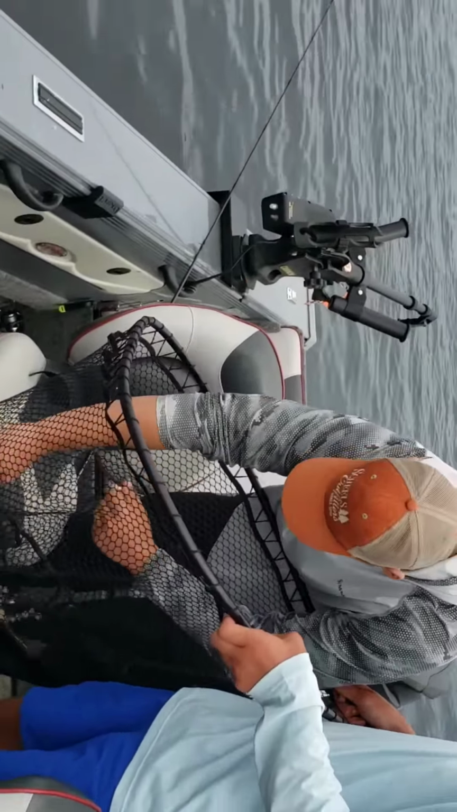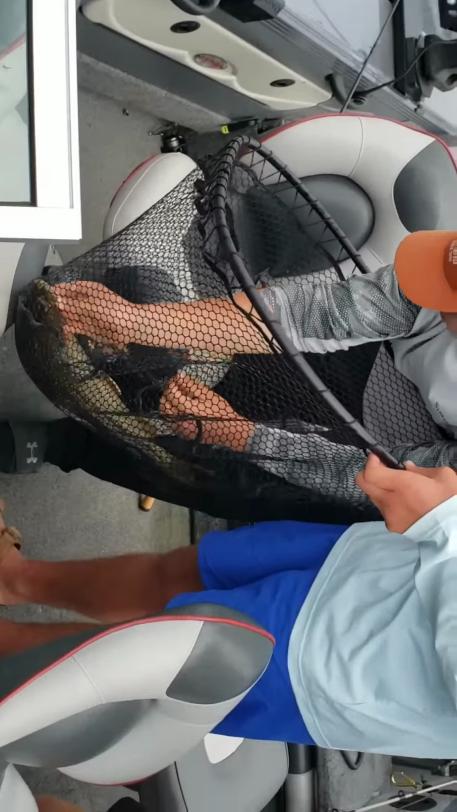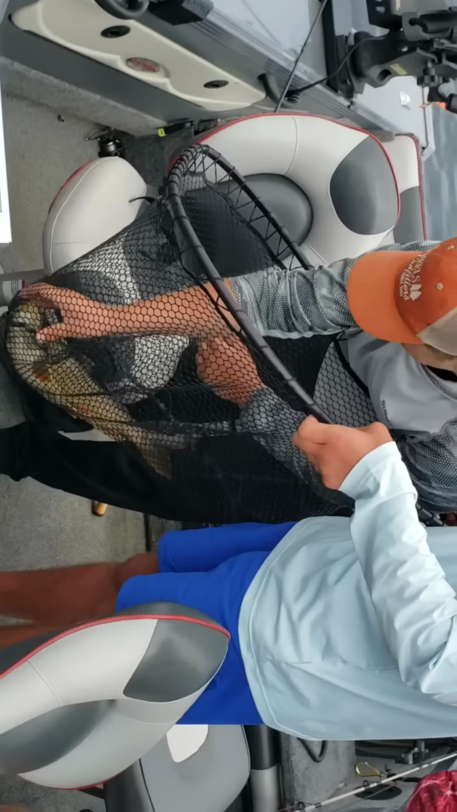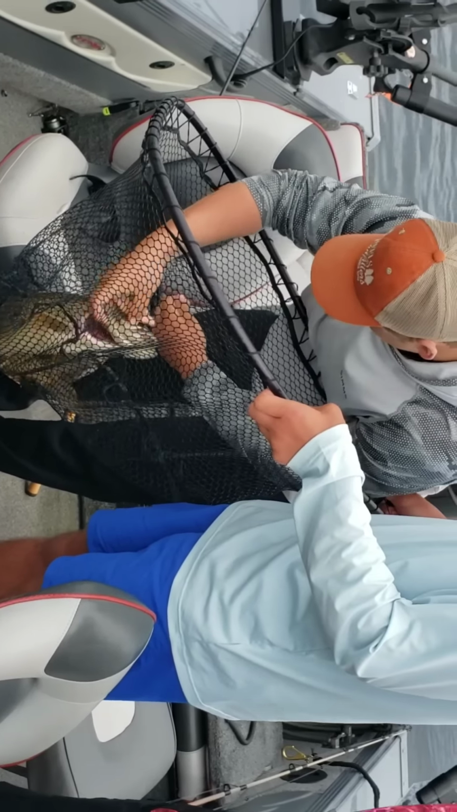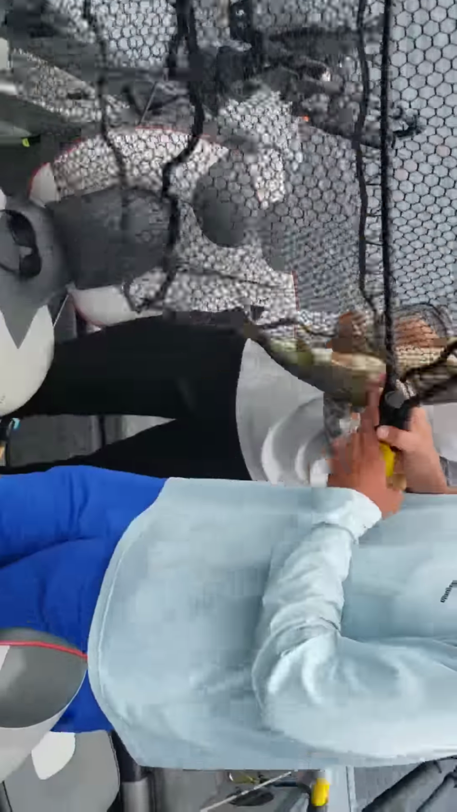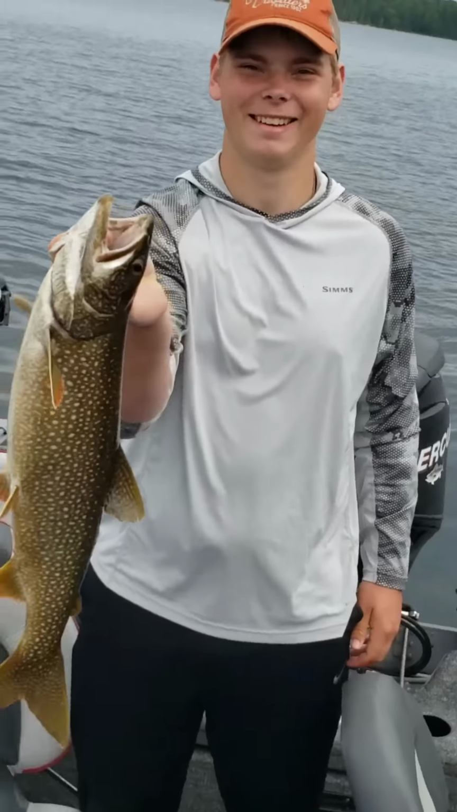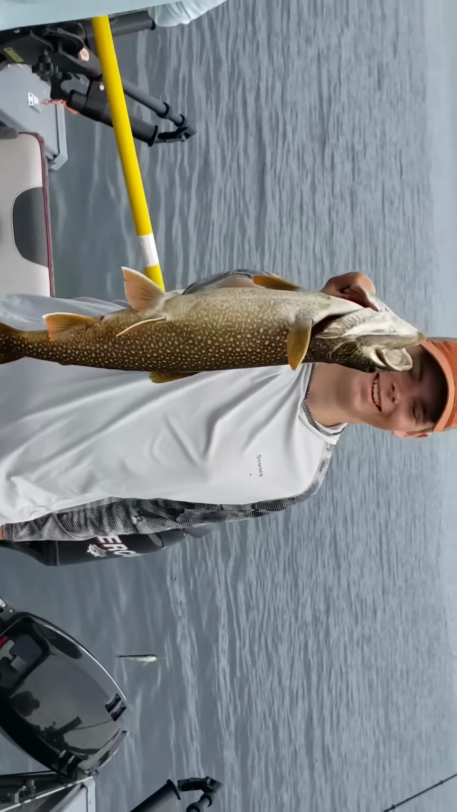Oh, we got trout down there. Nice. It was a little bit of a cluster, but we got her. That's all that matters. Get him by the gill. Just video recording it. Hold her up a little higher. Nice lake trout. I'll go ahead and take a picture.